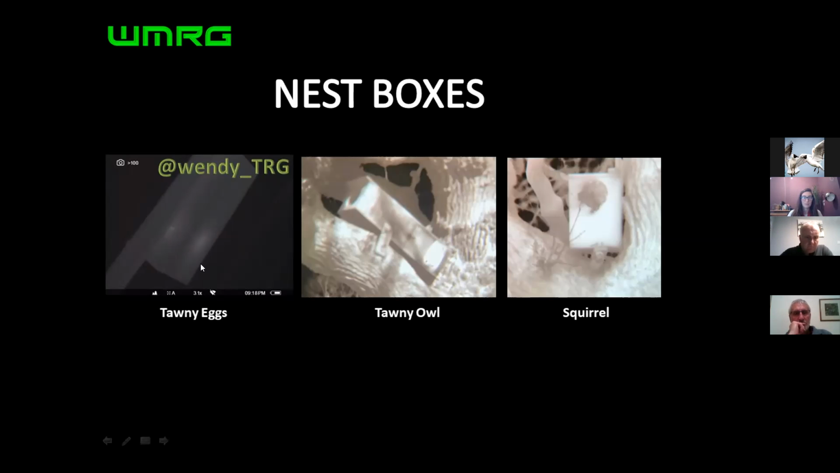So again, when we went to check barn owl boxes and tawny owl boxes, you were able to see a heat source. Now, I couldn't tell you what type of bird is in there, and that's maybe something that people actually do want. But again, if there's no heat source in it, we're really confident there is no bird in it. So if you've got a number of barn owl boxes to check and you're carrying ladders everywhere with you, then you'll know whether you need to climb up to it or not. So it does reduce time in the field again and actually reduces disturbance.